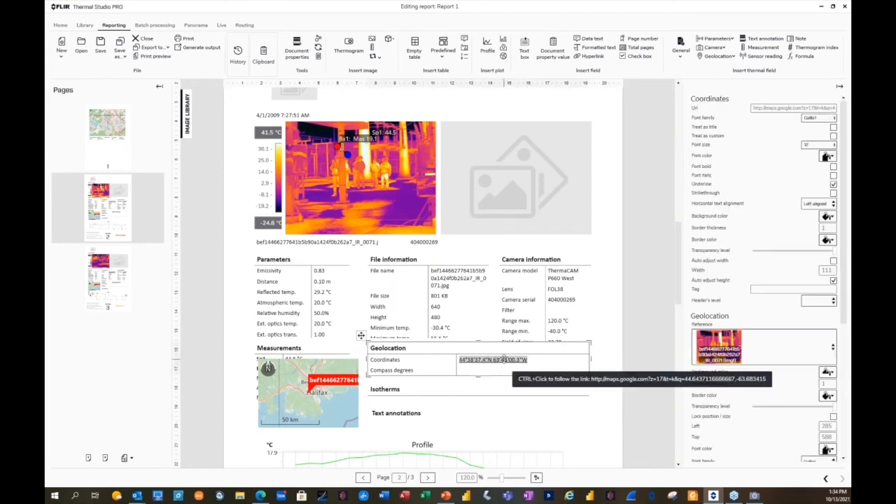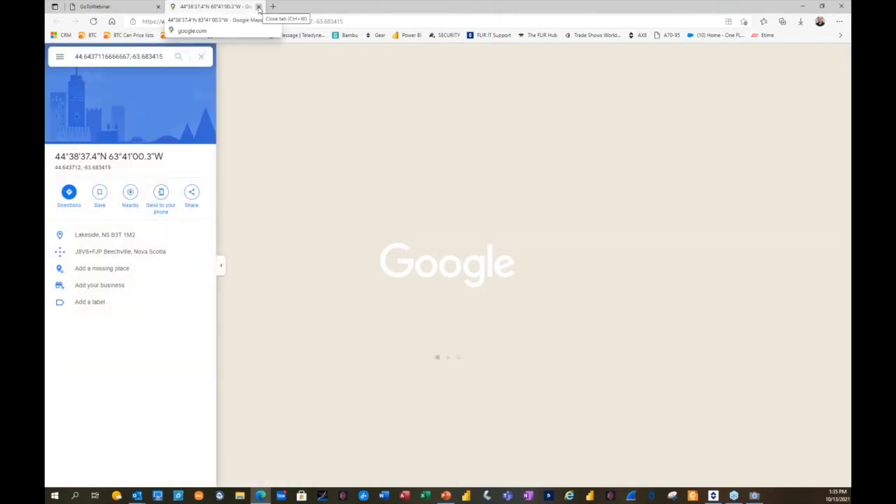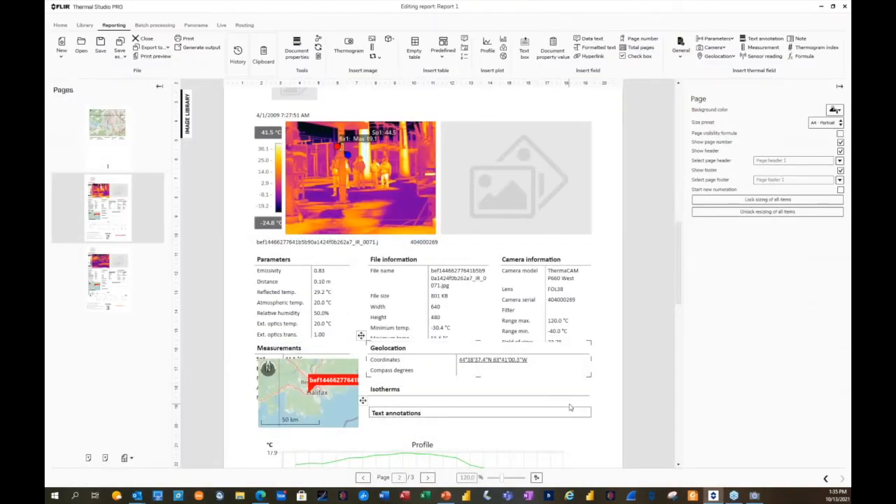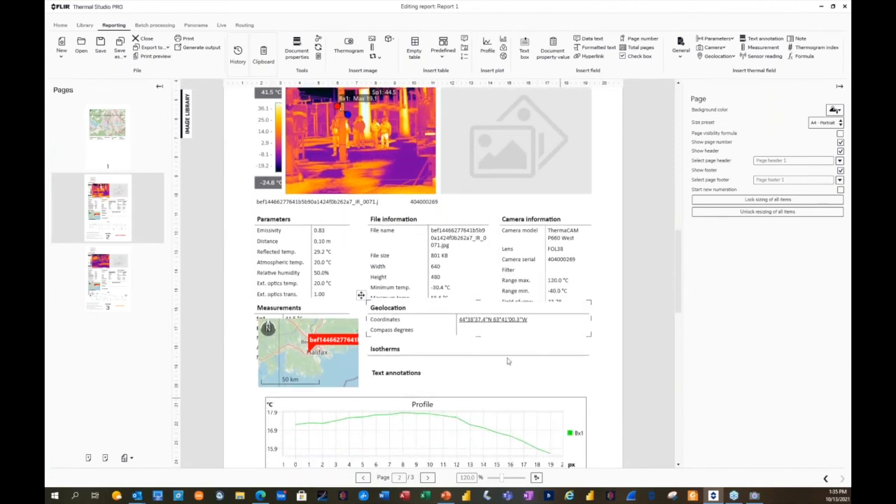Just Control click here. It's opening up Google Maps right now. So for all the coordinates, if the camera has GPS, it will save it as a coordinate into Google Maps. Remember, they only work outdoors. It doesn't work indoors. If there's a metal roof, it's not going to work, unfortunately. Any comments that were saved would show up, and depending on how the setup is, you can set up graphs.